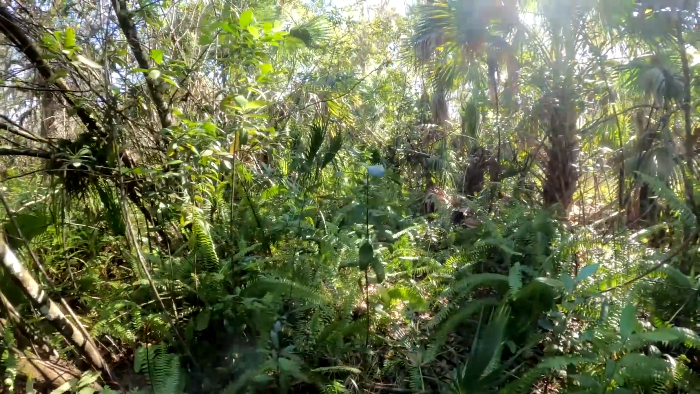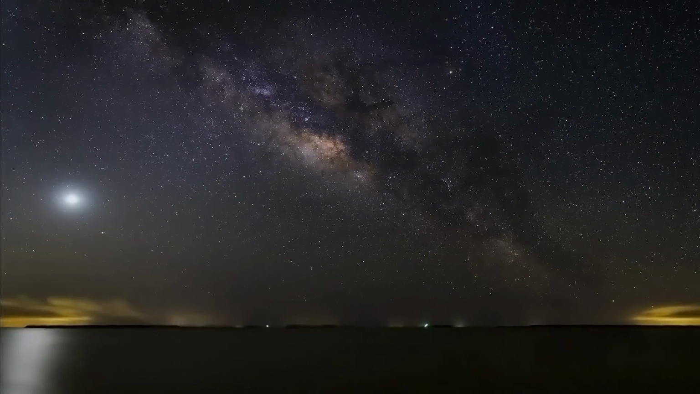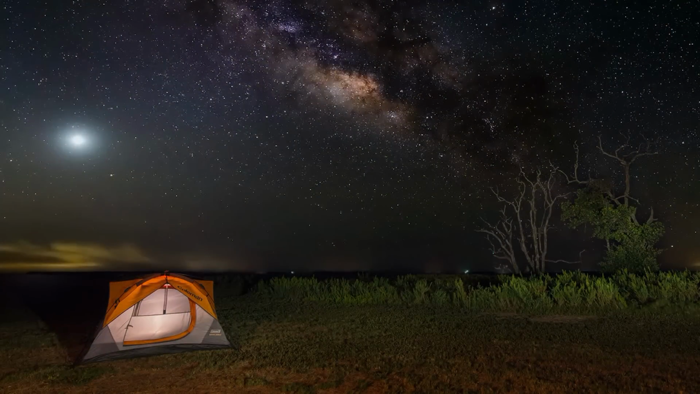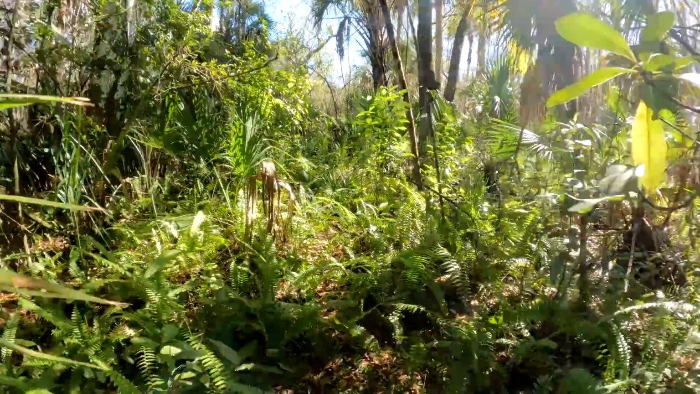About a year ago I got interested in doing some Milky Way photography, and I was doing some camping trips down in Everglades National Park at the Flamingo campground at the very southern tip of Florida, overlooking the Gulf of Mexico, and those really dark skies down there. And I was able to do some Milky Way photography for the first time and had a lot of success with that.